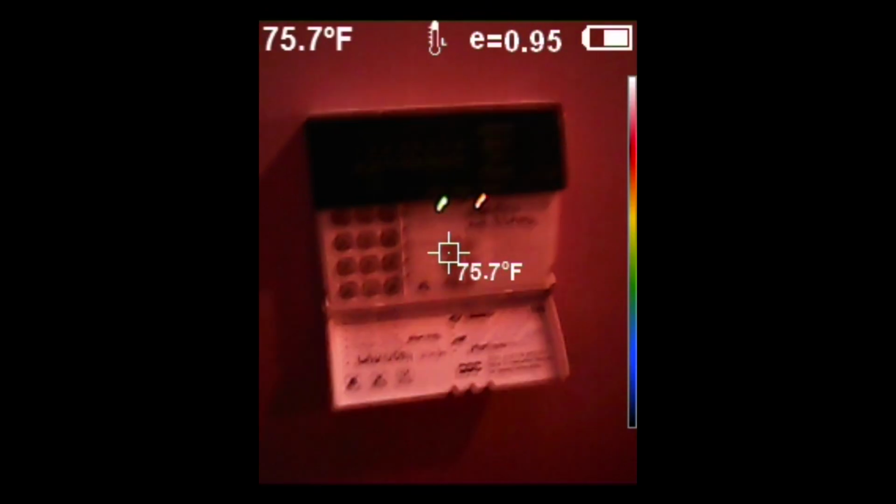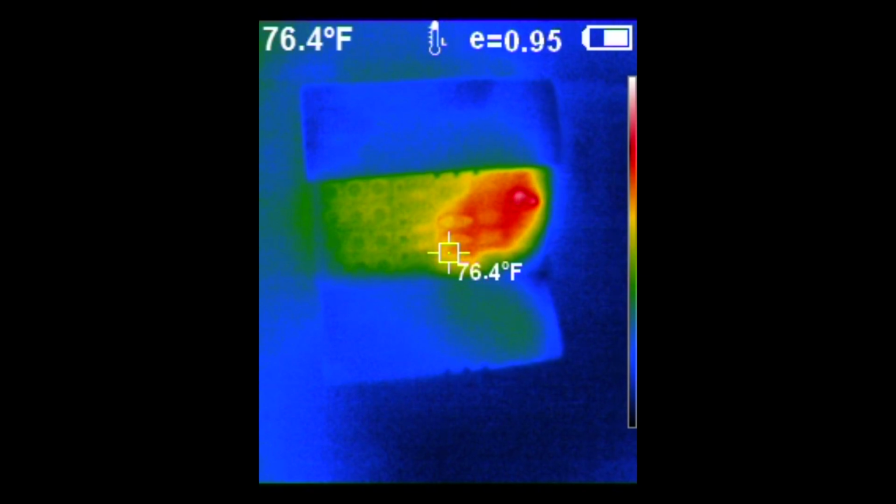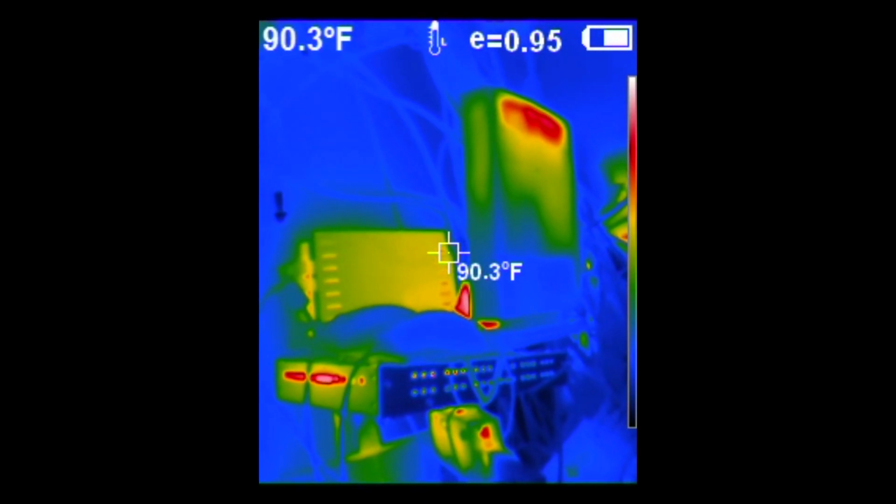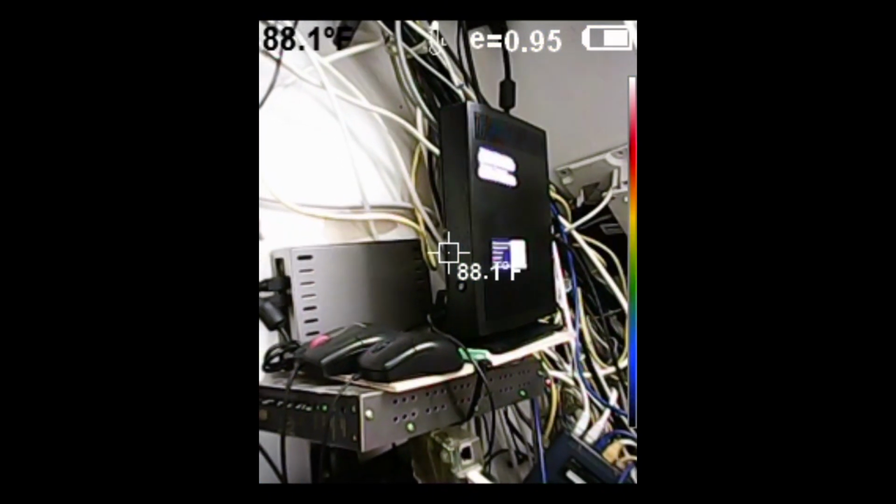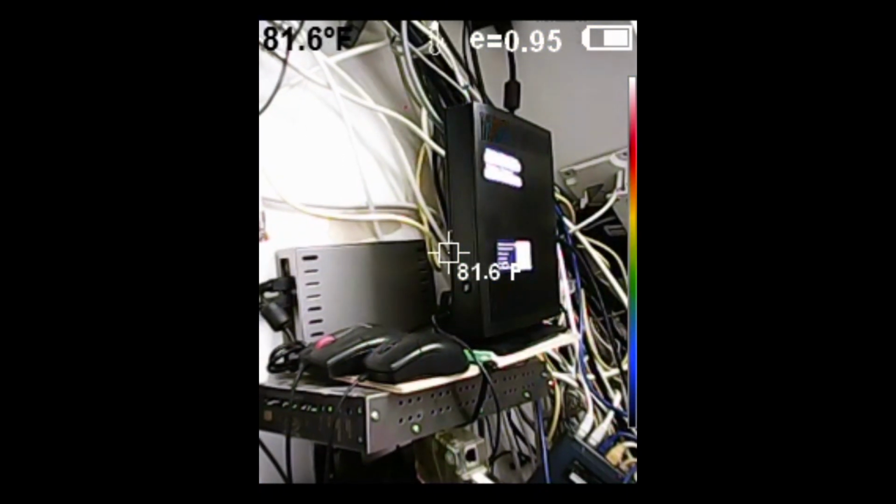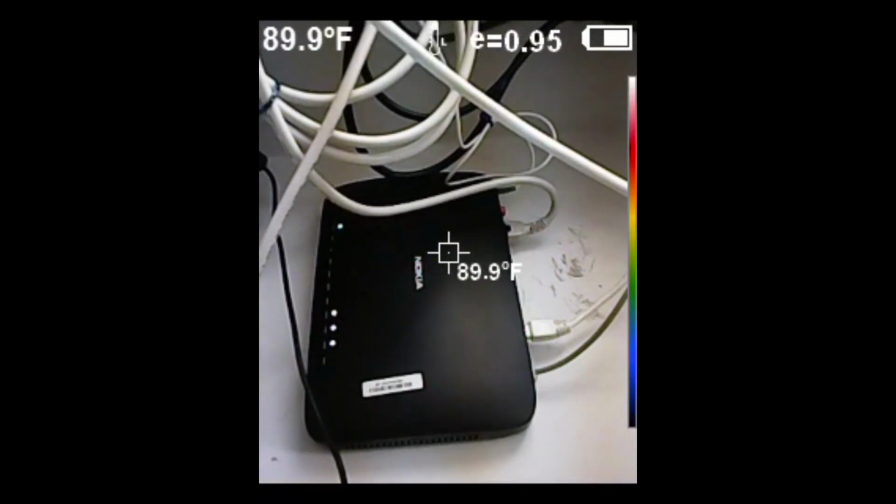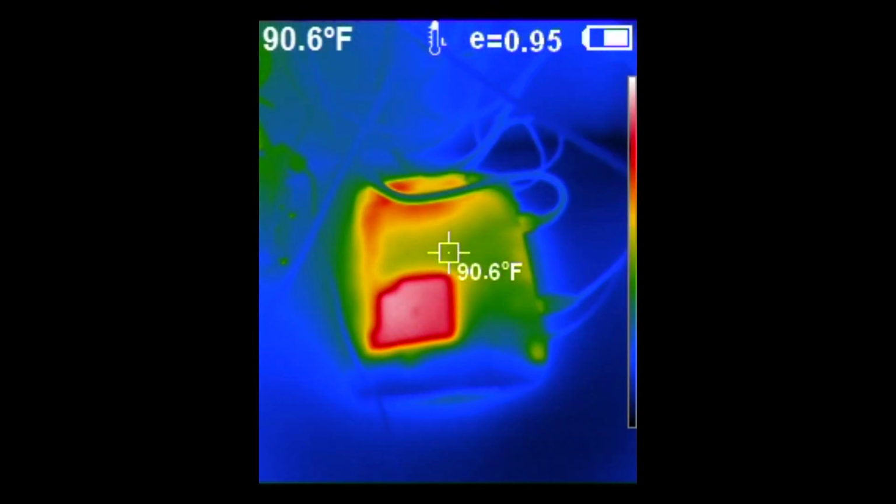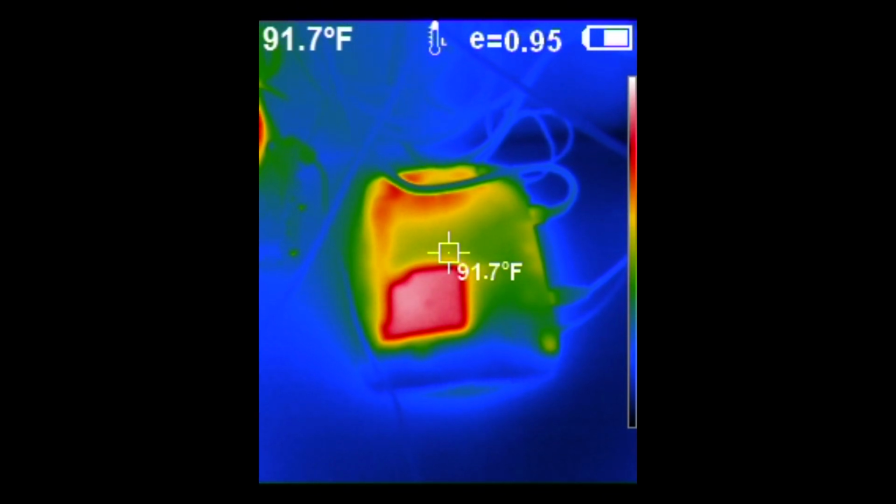Here's a shot of my alarm controller going from visible spectrum to infrared. You can see where the chips are and where it's hot. And finally, this is my communication closet where all my equipment lives. So modem is there with some modulators and a hard drive and so forth, and my ONT for my fiber. And I'll go back into infrared mode and you can see where it's hot. It's hot inside there.